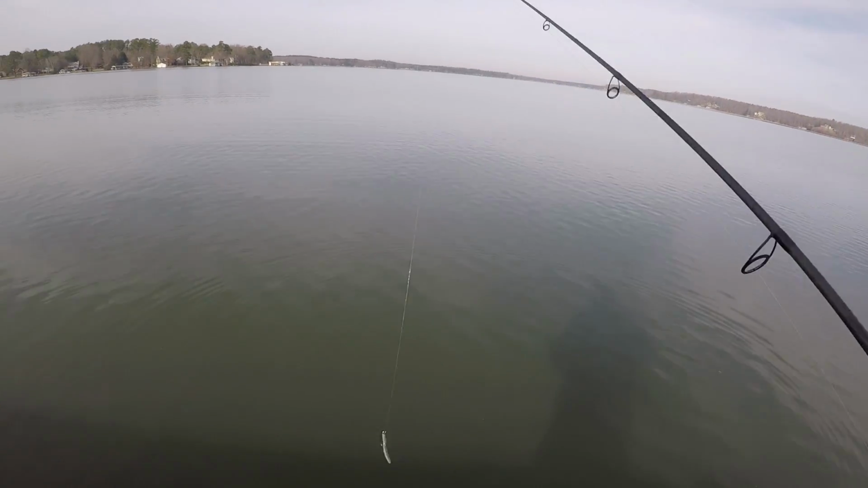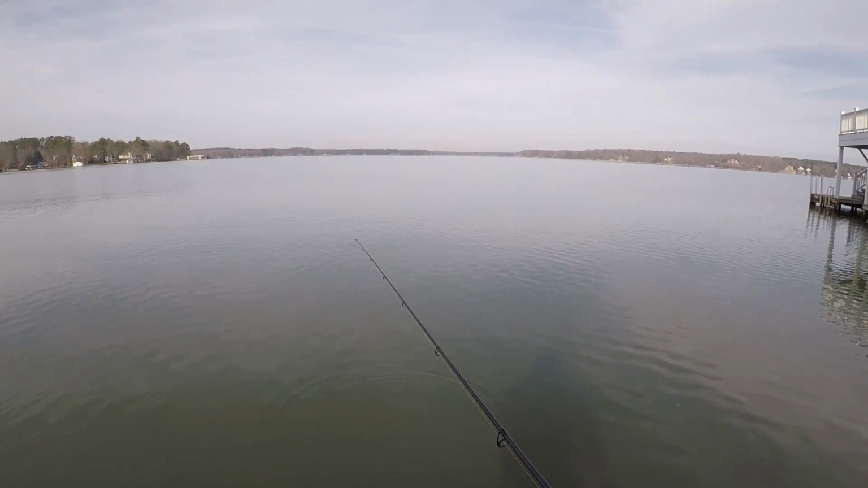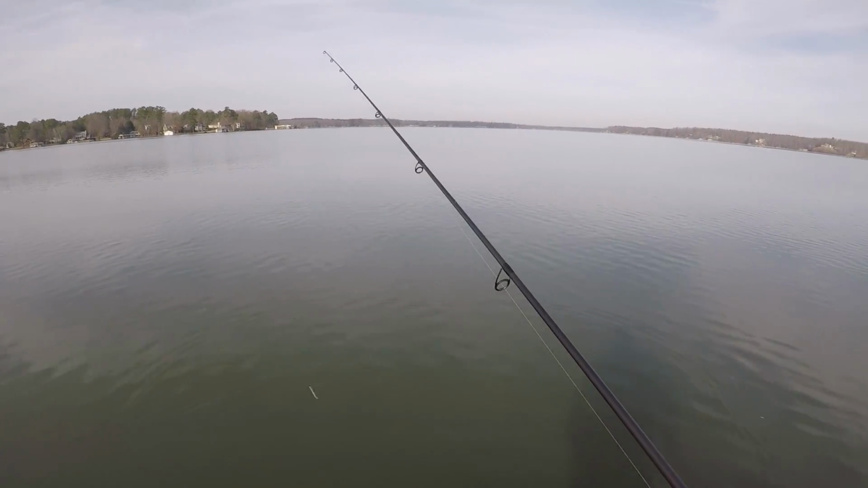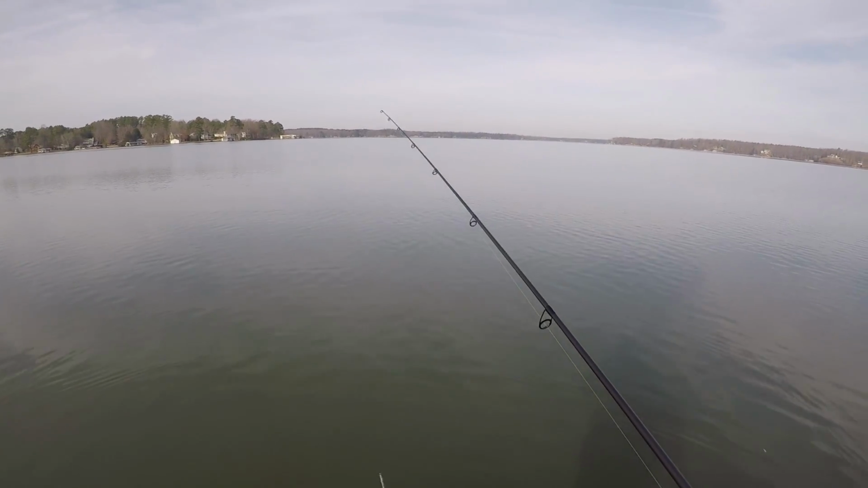We're going to fish a couple different places today with it. I'm fishing docks right now, starting off on these docks. It's 11 o'clock, guys. I wait for it to warm up. It's supposed to get pretty warm today, and it was a decent night. One of the warmest nights we've had for a long time.